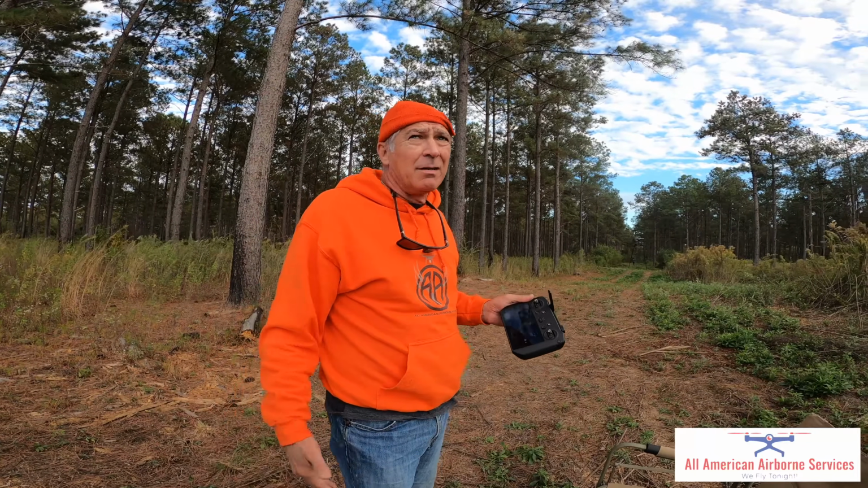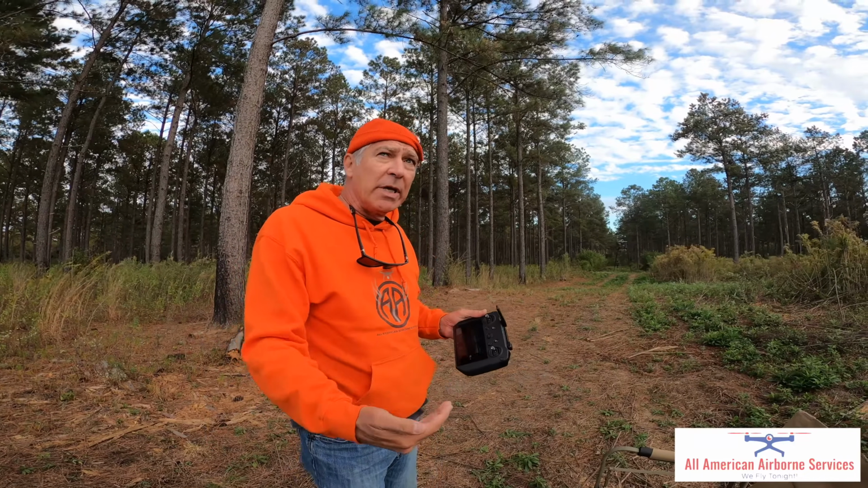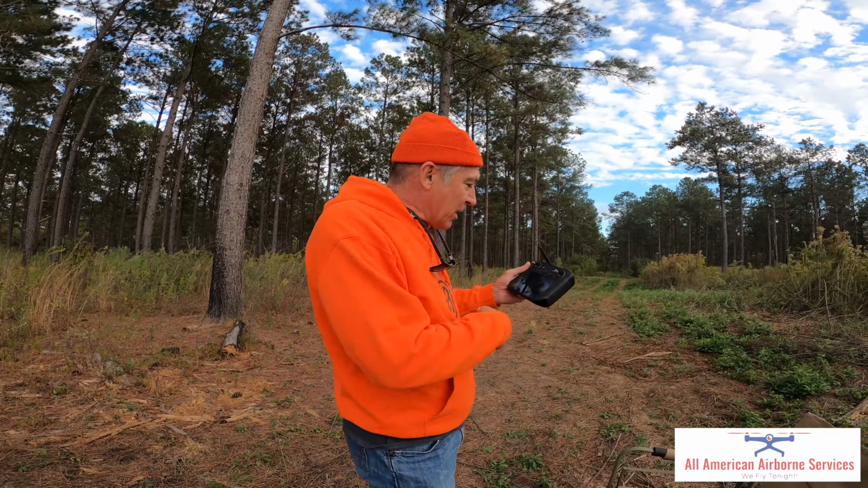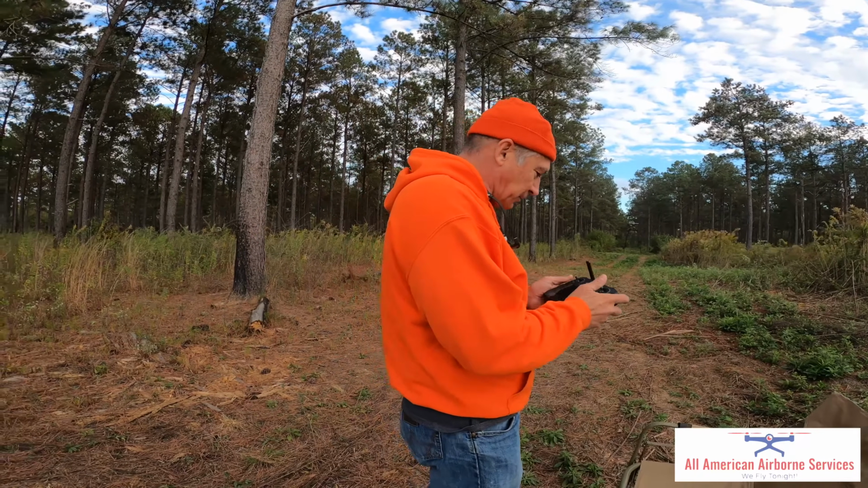I found heat. I know what I'm looking at now, that I found heat enough to say this is worth a further inspection. And we're liable to watch the deer get up and run off, but I don't think that's going to happen. No, the deer don't normally lay down with their feet out like that.